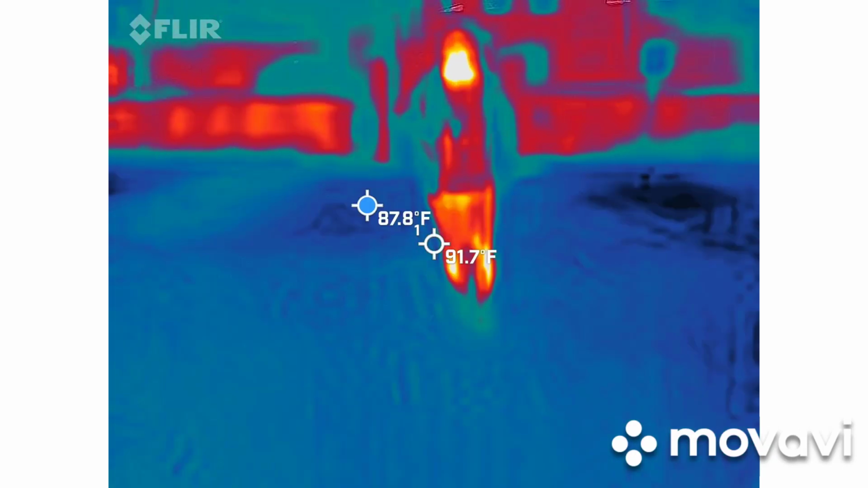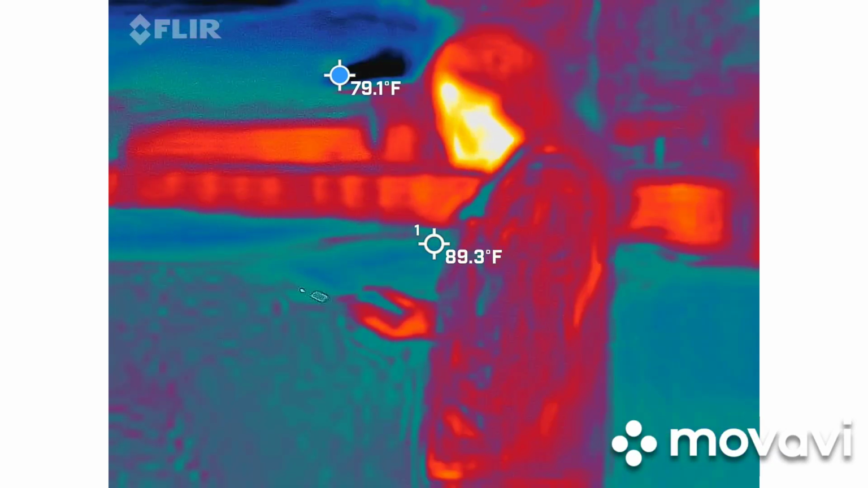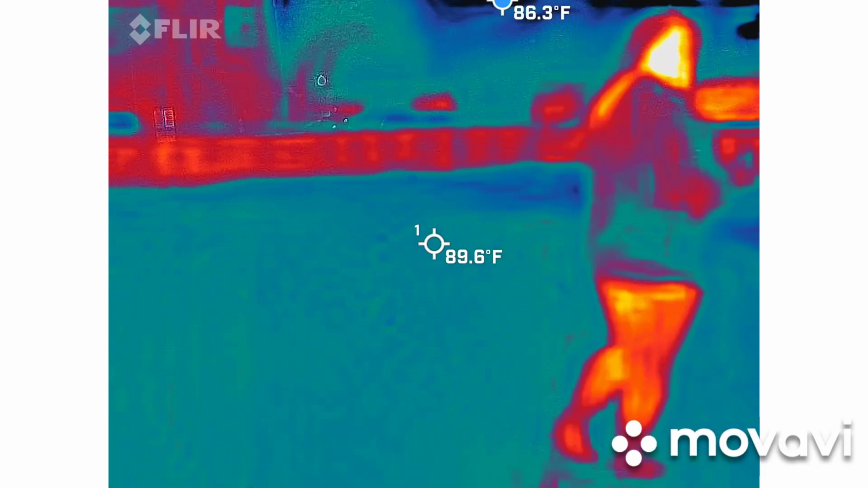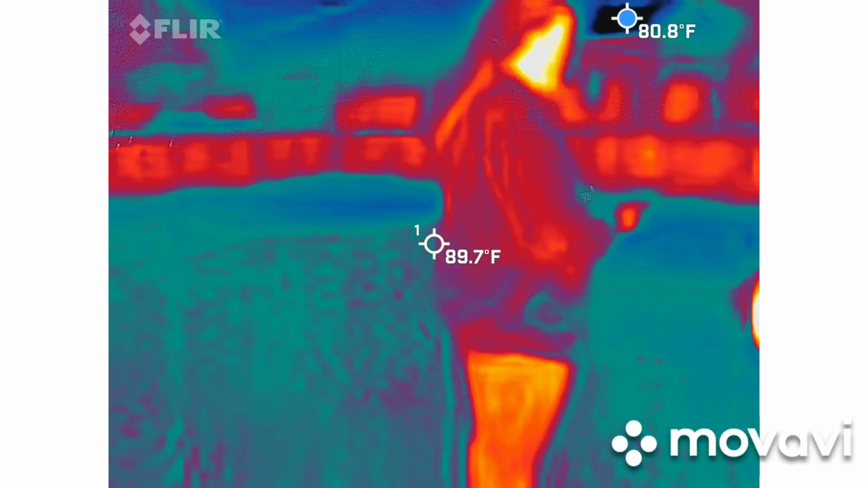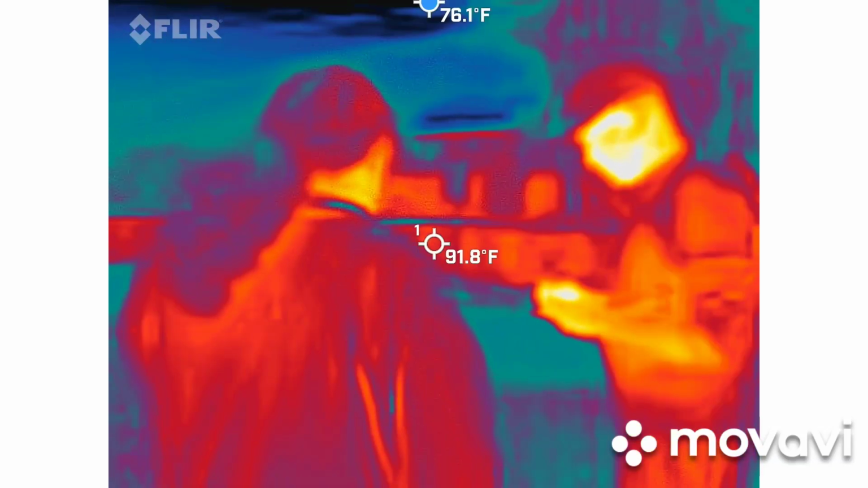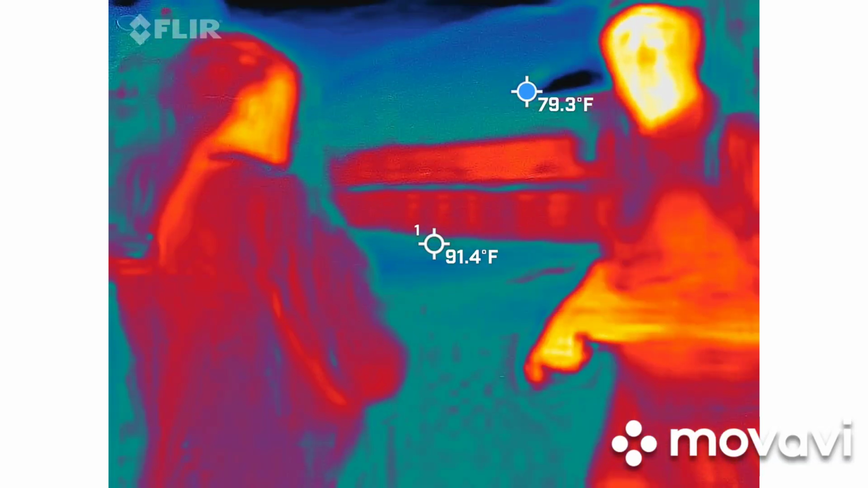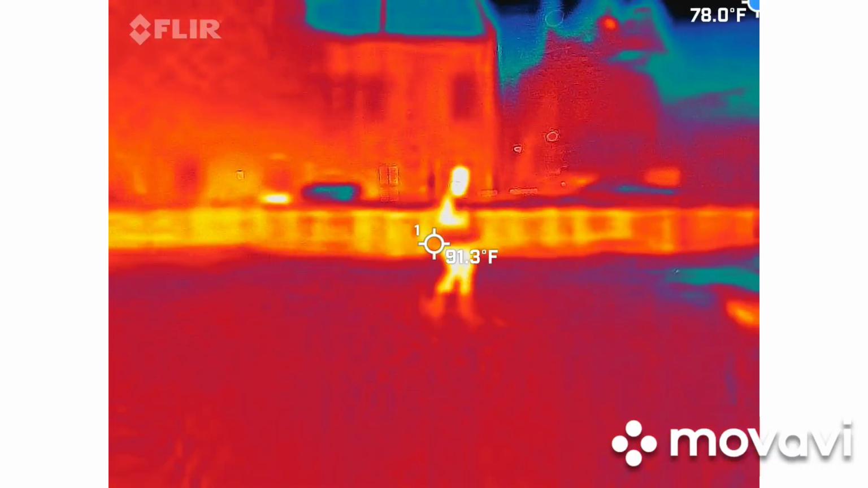Do you want to switch? Do you want to walk around and see if you get some? Sure. Are you getting anything? 2.8. What do you got? 2.8. Okay. Anything above 2.8? I had a 3.5, and then I asked her how many kids she had. Okay. Just for a second, then I went back down. Writing in the dark is a new skill that's on my resume. How are we doing? Anything else?